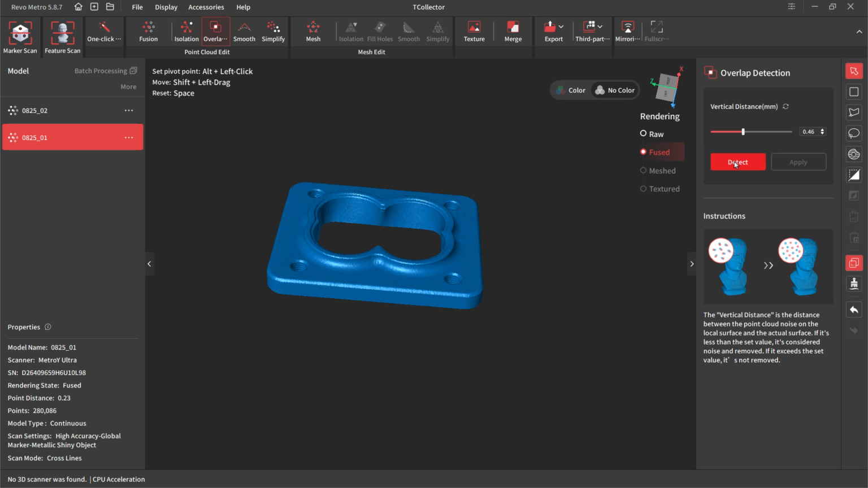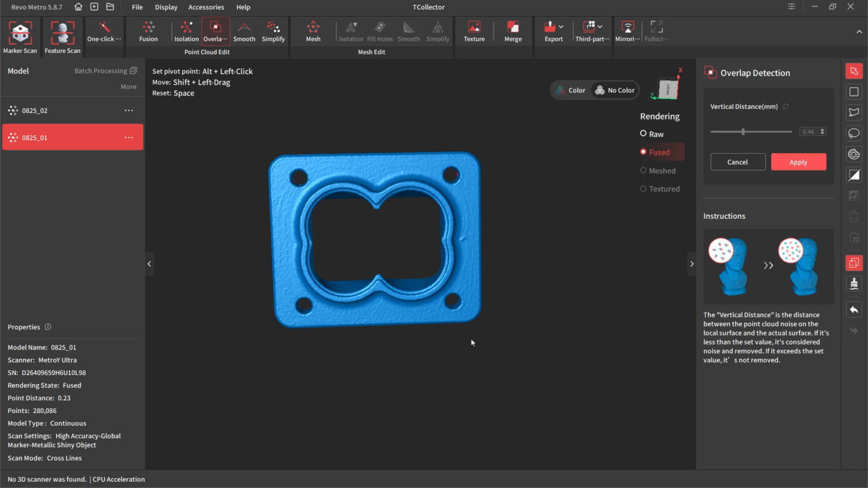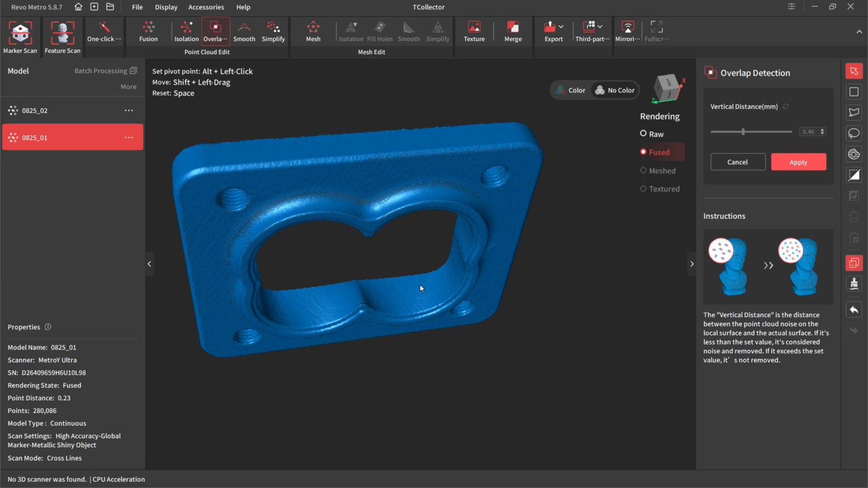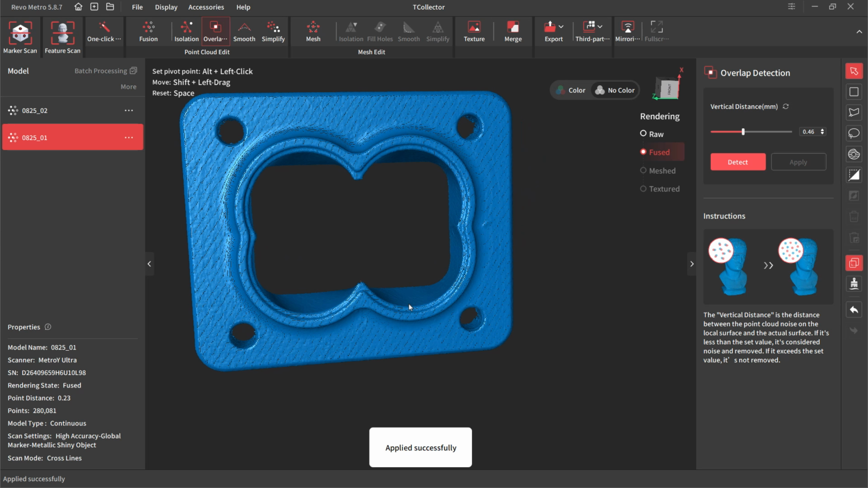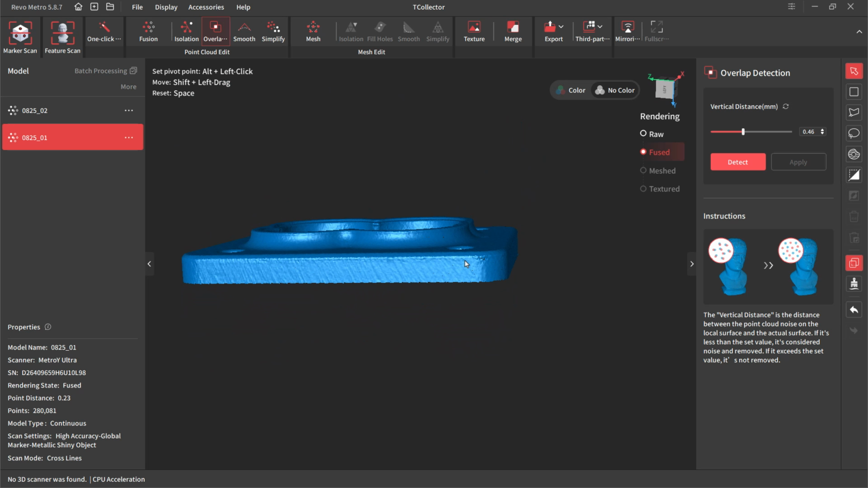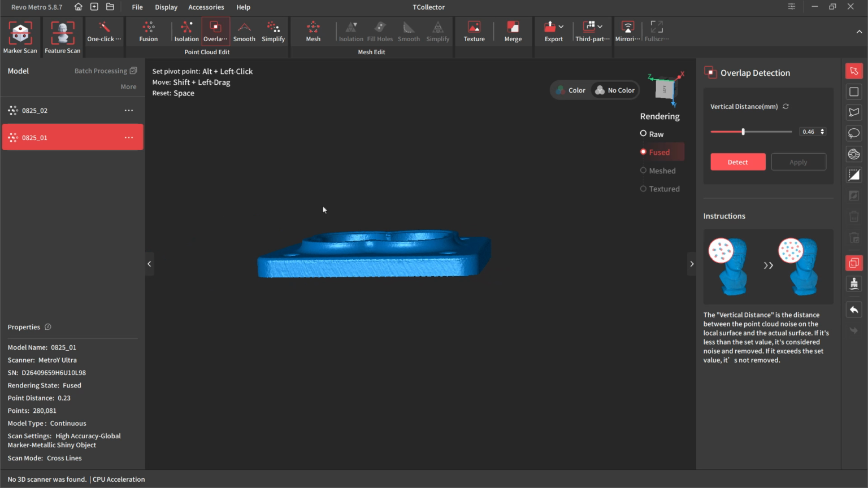The next is overlap, and we're going to use the default settings. Doesn't look like it found much, but you can see there are some points there on the threads, and there's one over here in the corner. What we're going to do is apply that and let it remove it. Overlap detection is looking at any points that may be above or below. I'm not going to do any smoothing or simplification. I tend to do that at the mesh level.